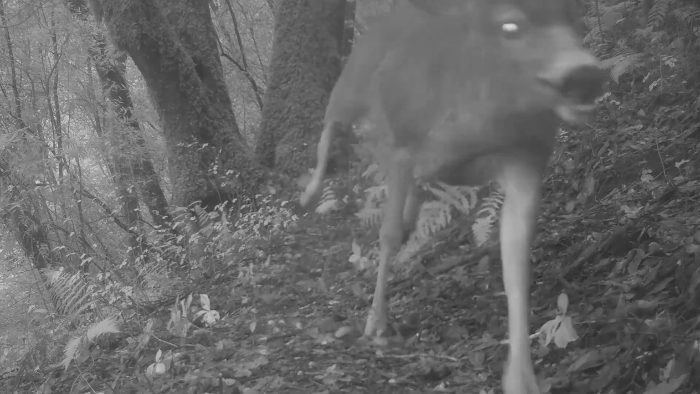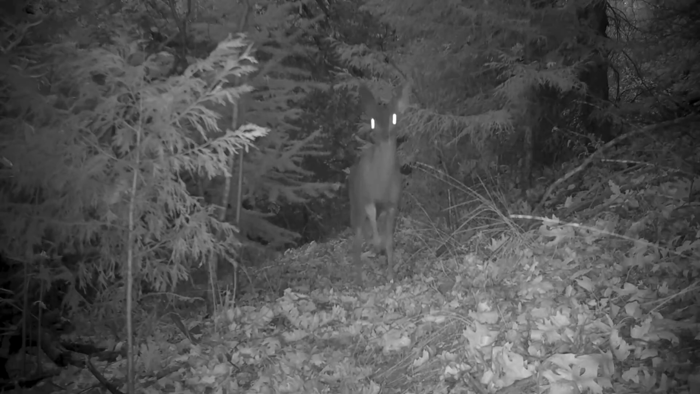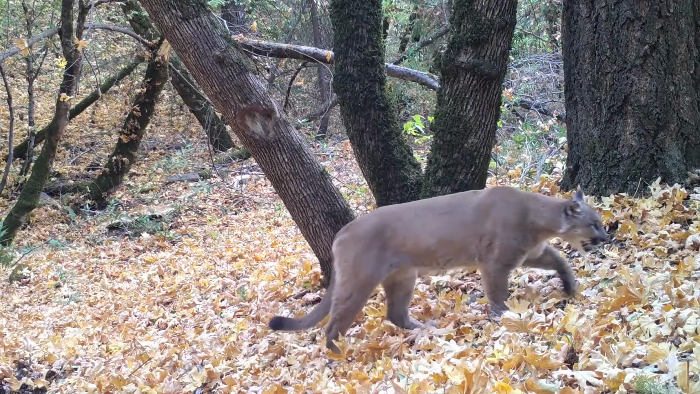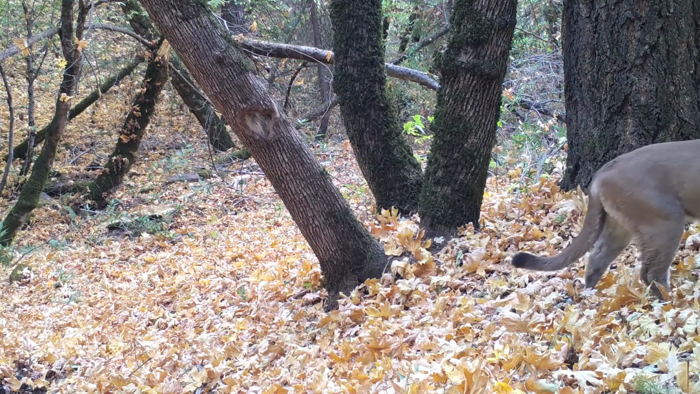During the fall rut, doe-obsessed bucks become aggressive and reckless. It's a good time of year for hungry pumas. This one moves into a patch of fallen timber.